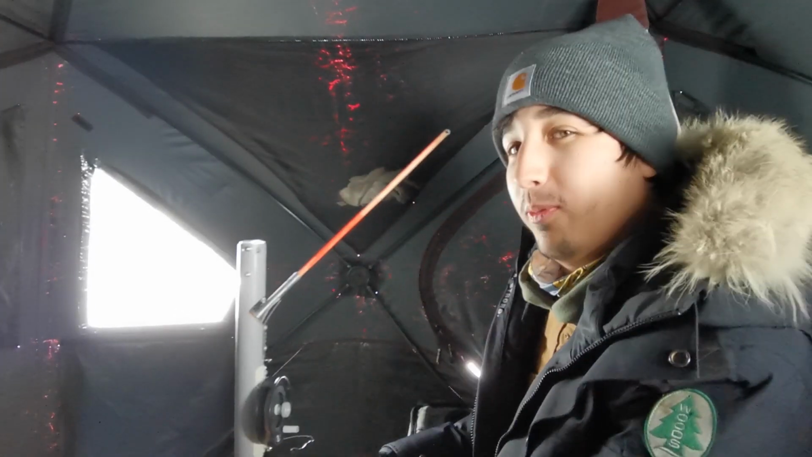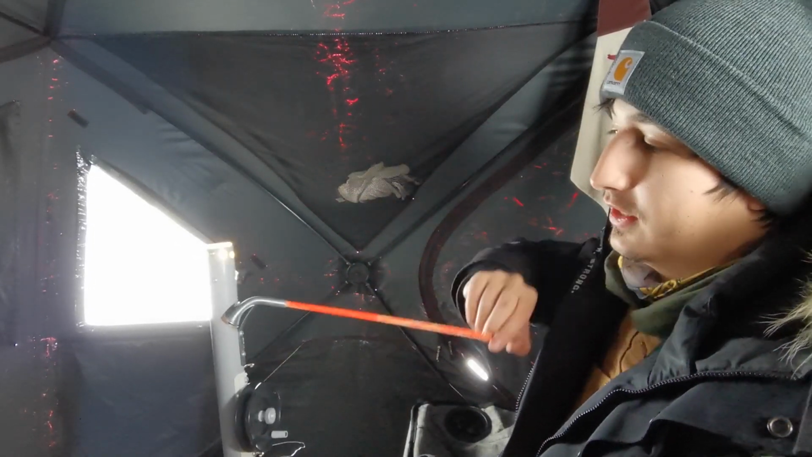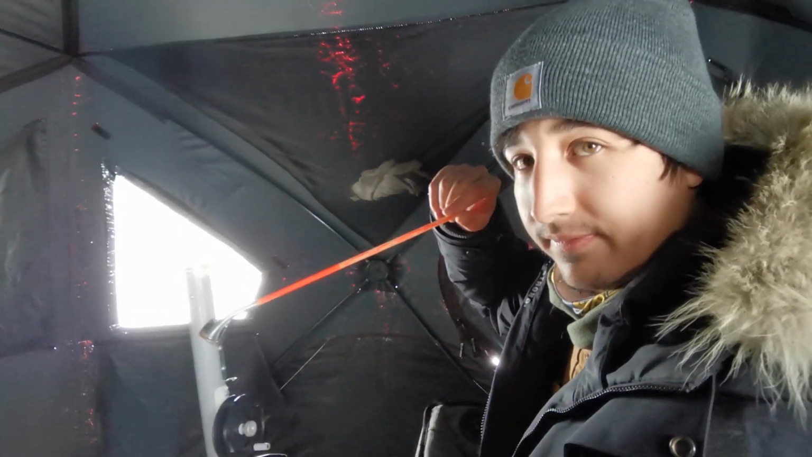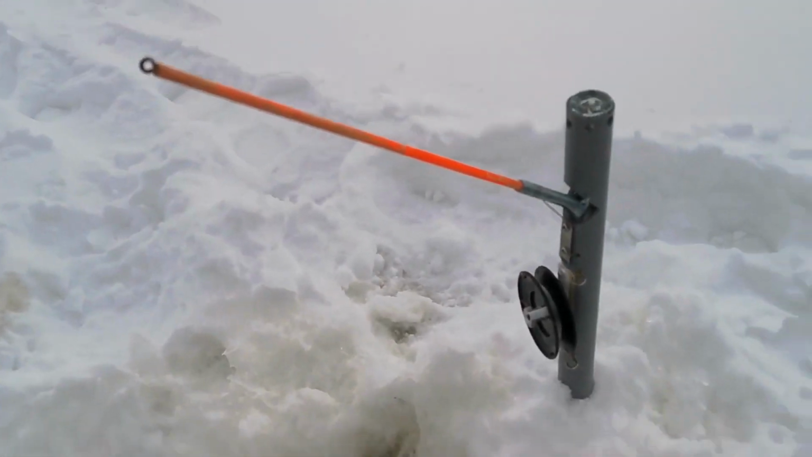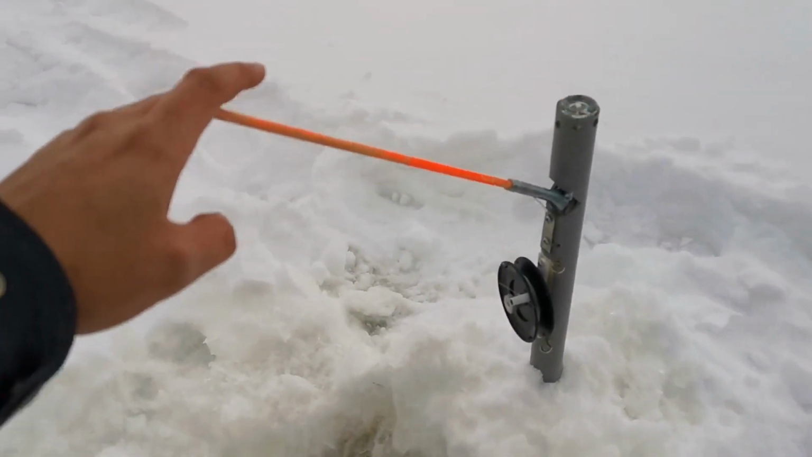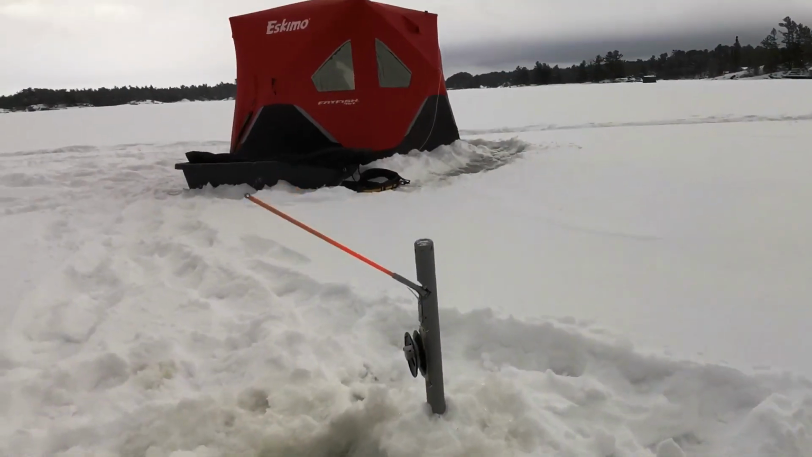Yeah, so what normally happens, you have your line in the water, you're off to the races, and a fish comes by and bites your line. And that, ladies and gentlemen, means fish on. Yeah, so this is how the setup works. Fish on. It is cold out.